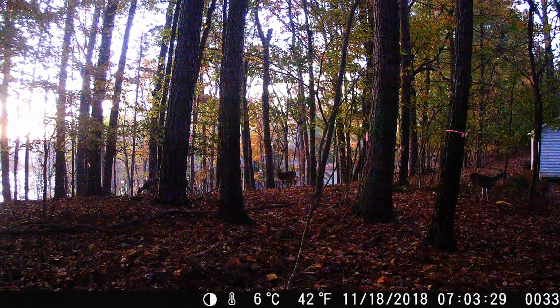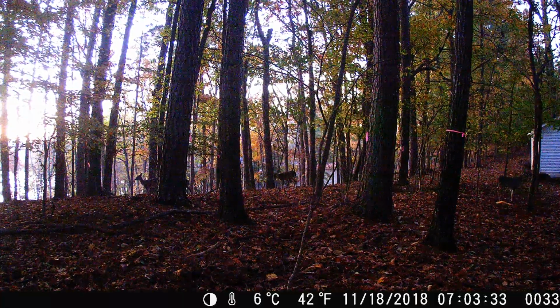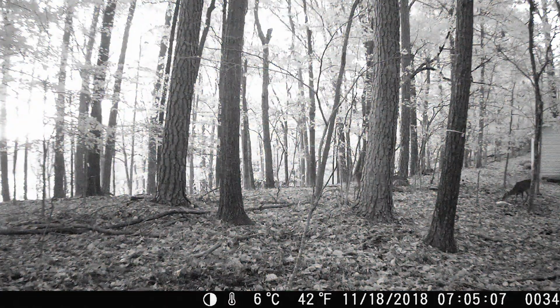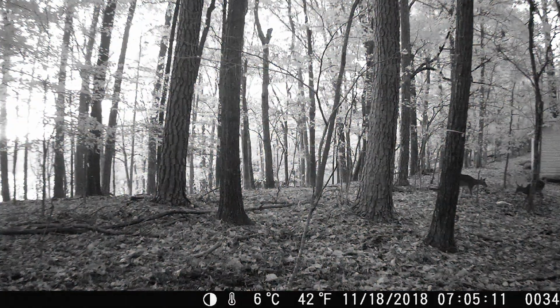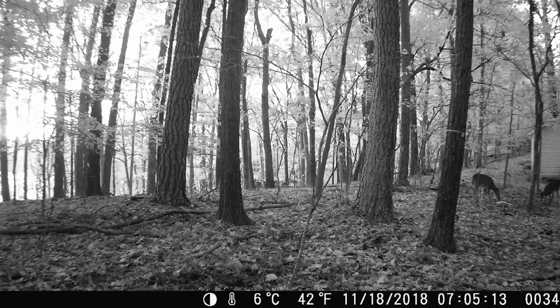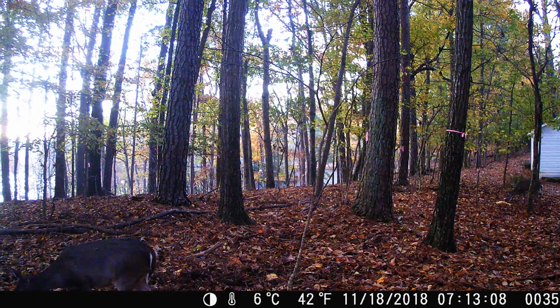To put it into perspective, I went to sit out on an afternoon hunt one day, and in about 3 hours I saw 18 different deer pass through this property. And these clips are not even all that I have. I actually lost an entire 32 gig SD card that I took off this camera. The entire month of October, I lost all that footage. So this was the best bunch that I had.